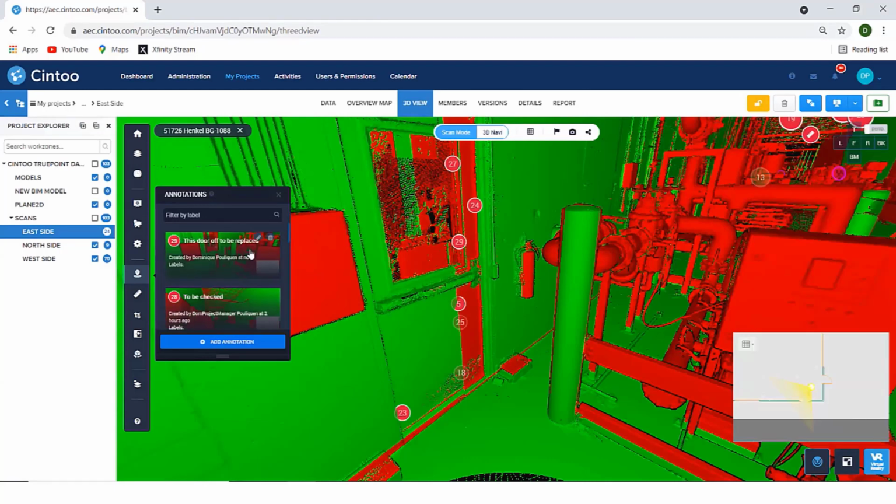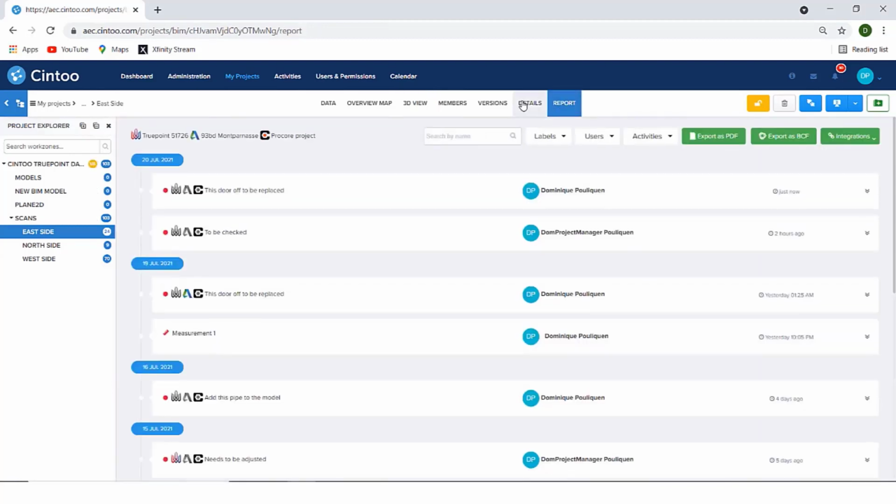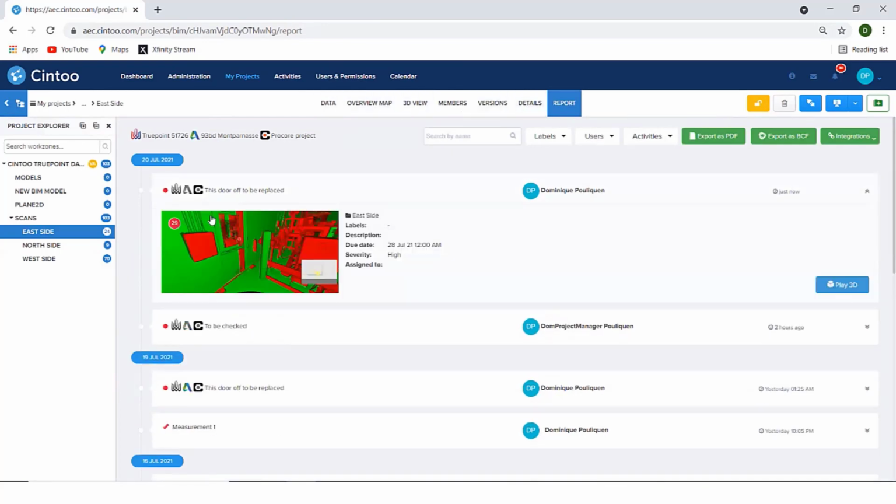The next step is to link those annotations with BIM 360 or Procore or BIMTrack. So you go to Report, this is the one I just created. You can export that as a PDF that contains hyperlinks to those issues.